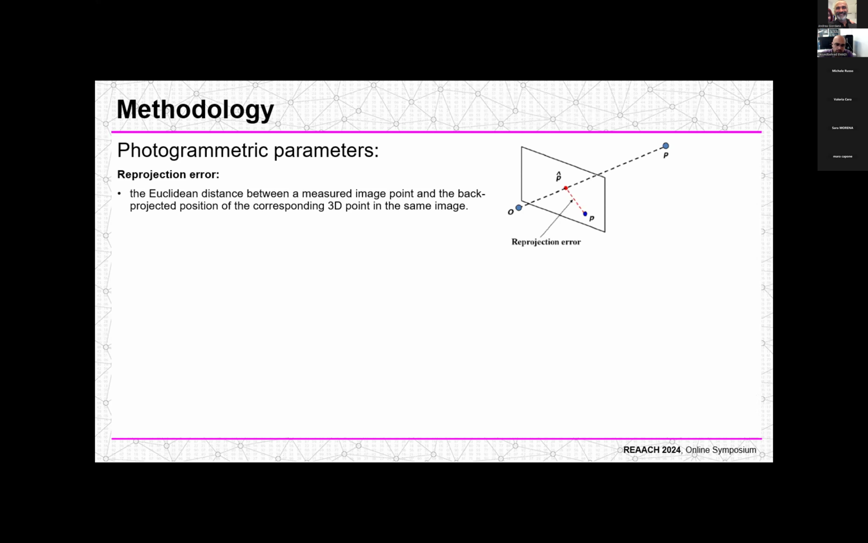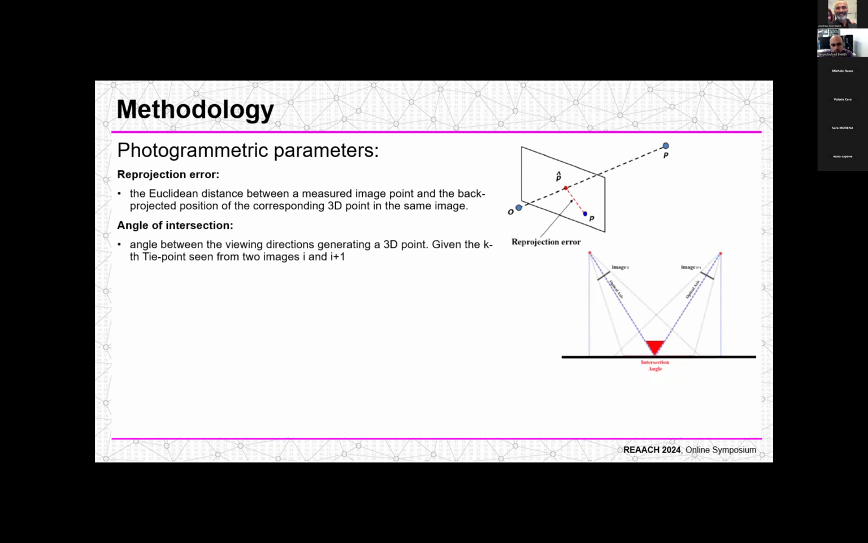The first parameter calculated is the reprojection error, which is a geometric error corresponding to the image distance between a projected and a measured point. In this work, the base to height ratio was analyzed by estimating the angle between two lines of view that generate the 3D points, called the angle of intersection.